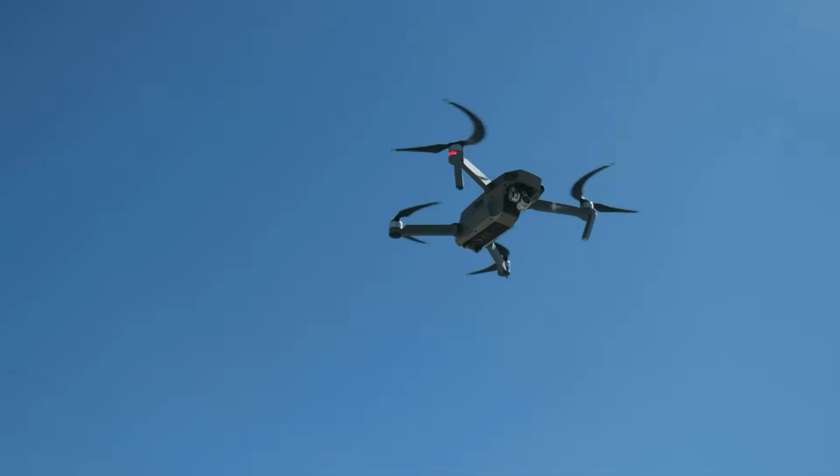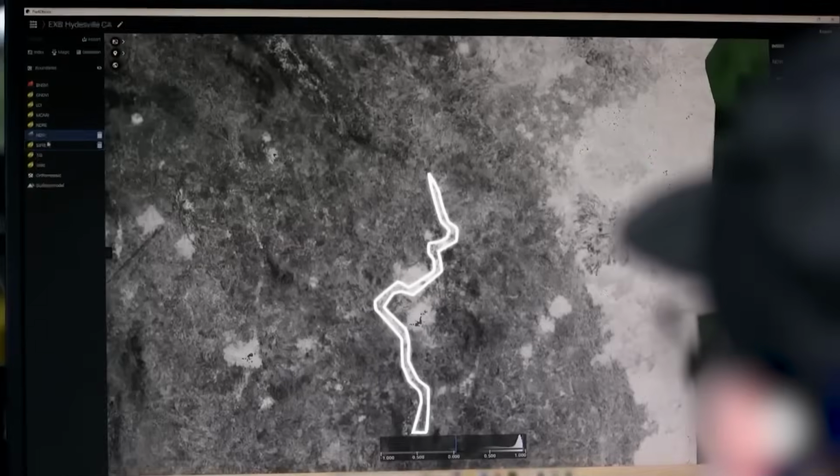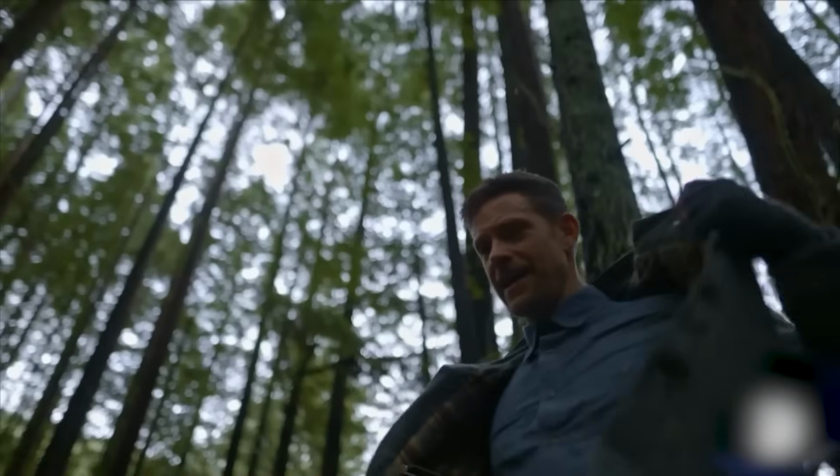From above, the drones scanned every inch of the forest in thermal for heat. Scans revealed several possible clusters of nests. We decided it would be best if we divide and conquer. So Bryce and I are going to go and investigate the cluster that was found near the old nesting site.